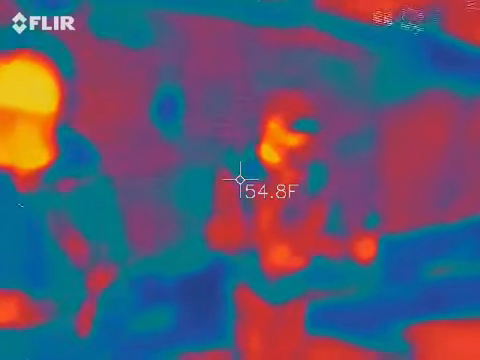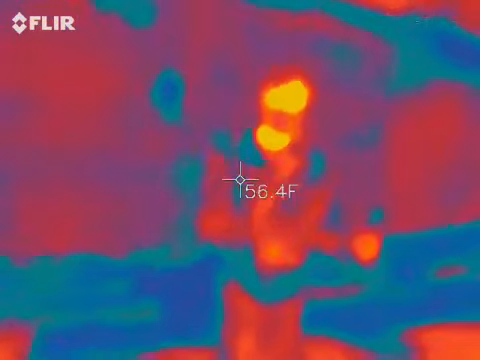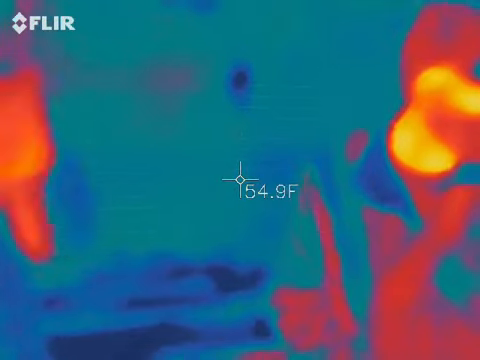I heard murder. I was just saying for the FLIR, it just does temperature of objects, right? It doesn't take into account air. No, it'll take ambient temperature into account. Okay.